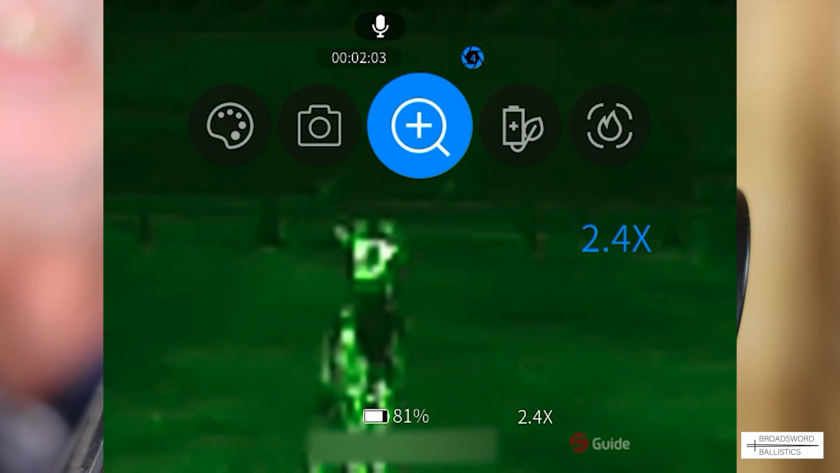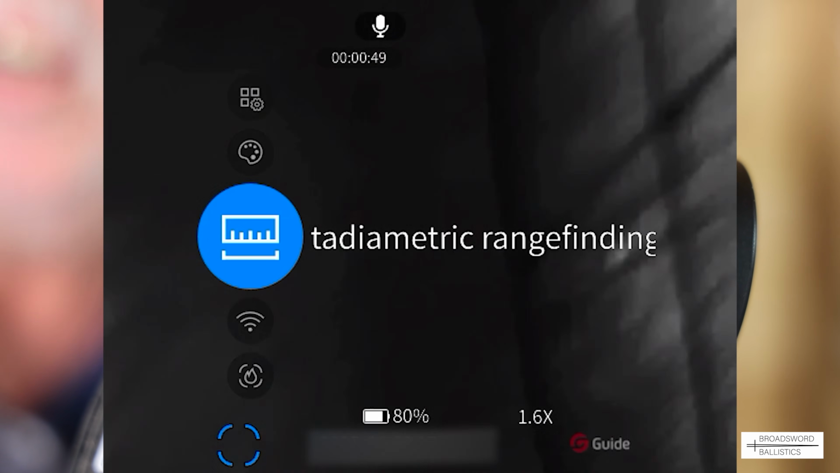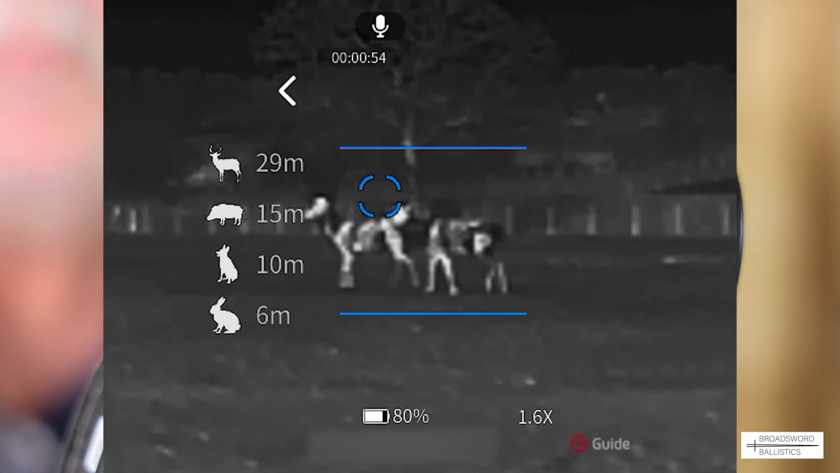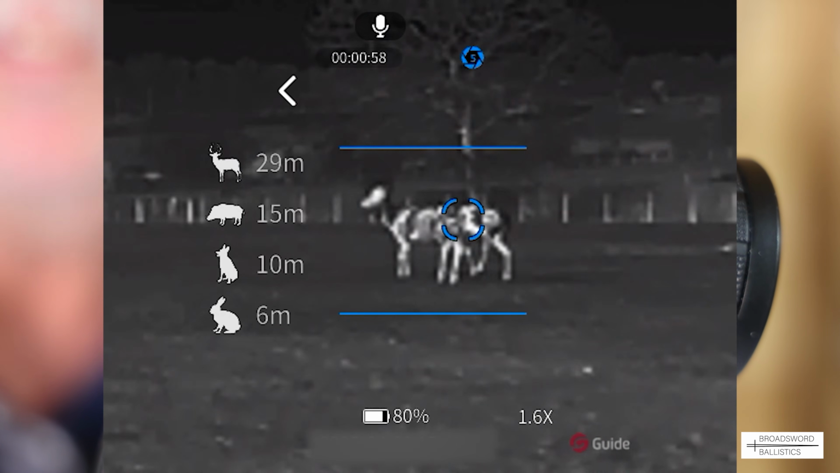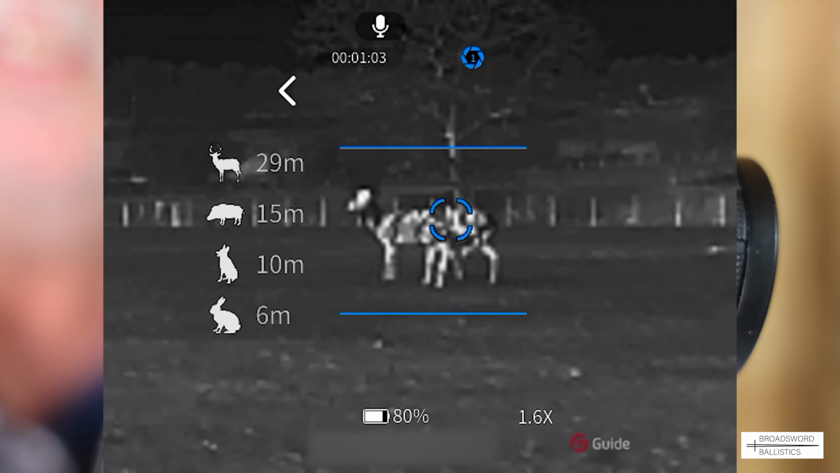The other feature that I've used as well, which is quite interesting, is the rangefinder stadia lines. Again, you turn here, access it in the top menu, and that gives us a series of bars across the screen, and you can get a rough range estimation, because it's got the size of the animal next to the stadia line.